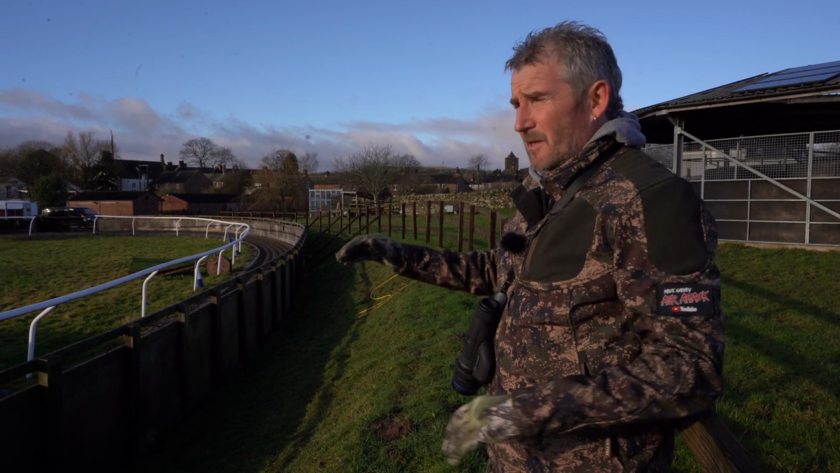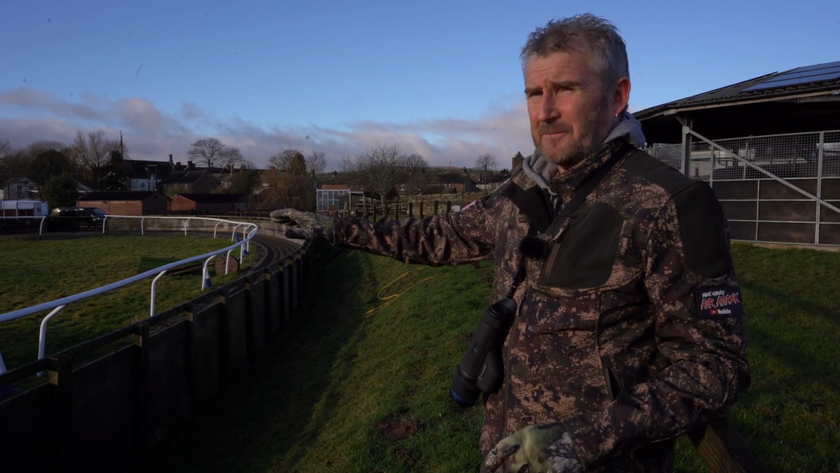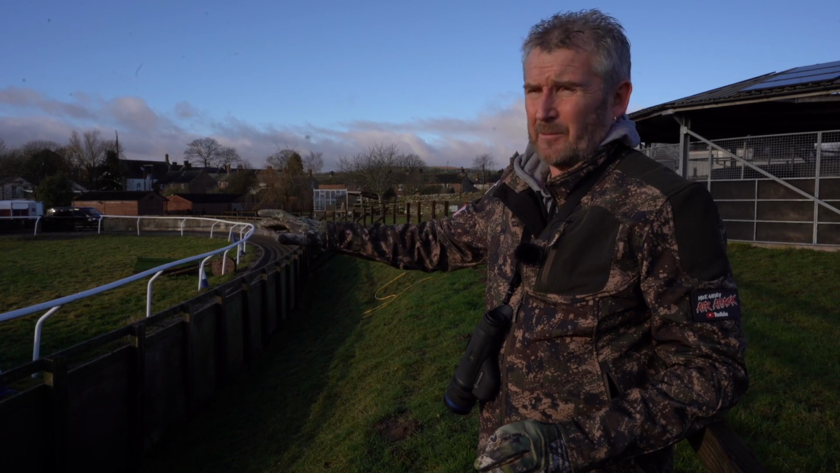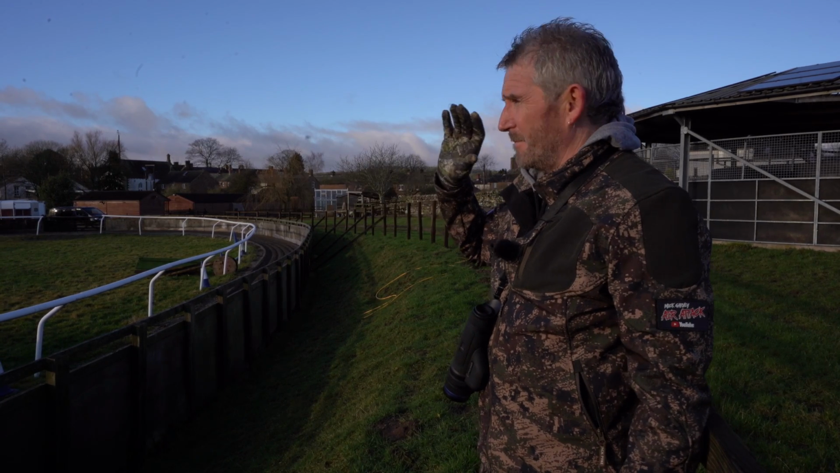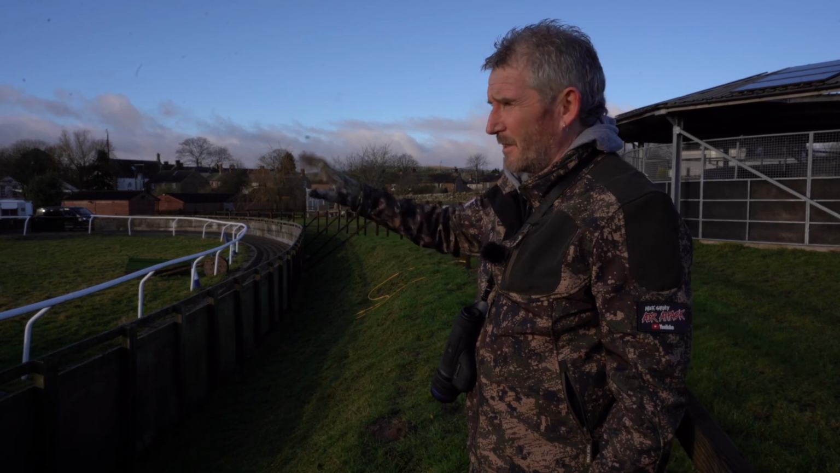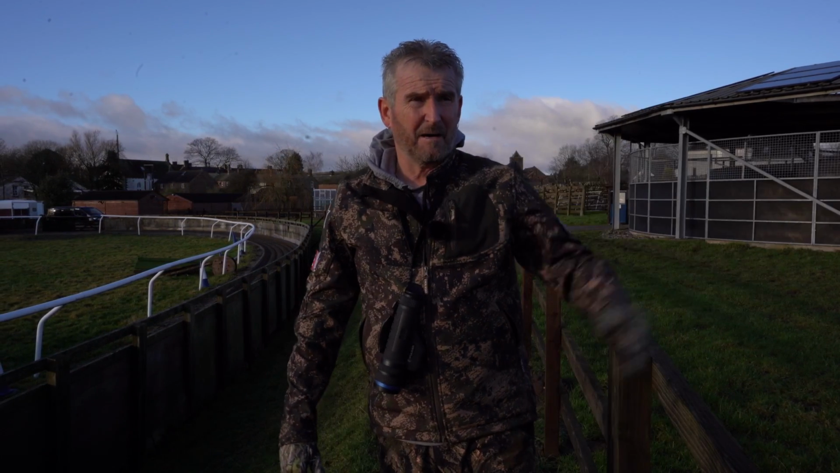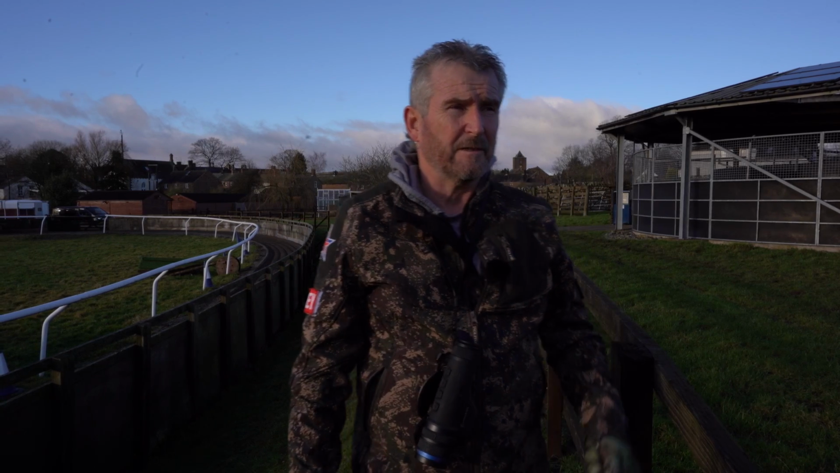We're on the tripod as well, so we're up in the air, not resting on the fence. Anything that's in there, we'll easily pick out with a thermal. And in the past, my experience tells me there's always a couple in there that we can take out. Once we've done that, we'll clear off and head further up into the fields.